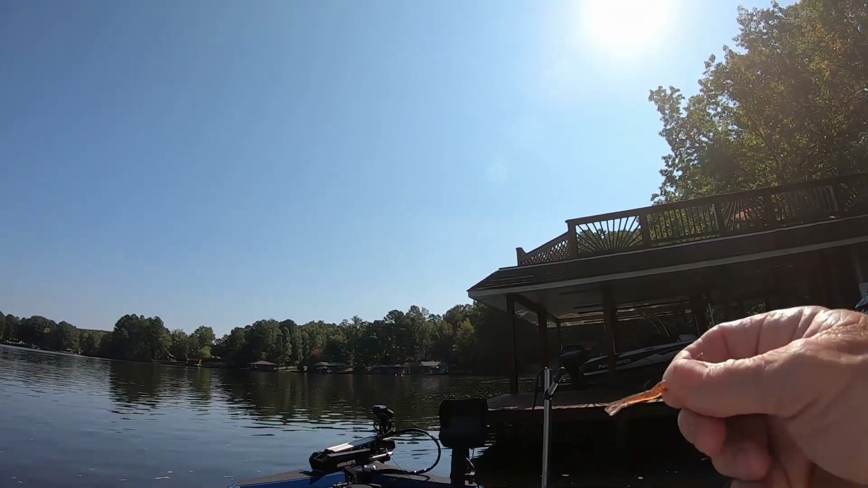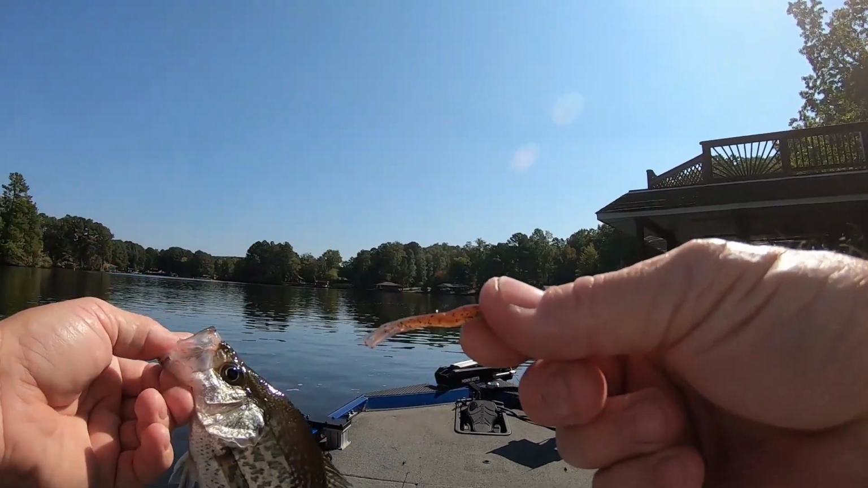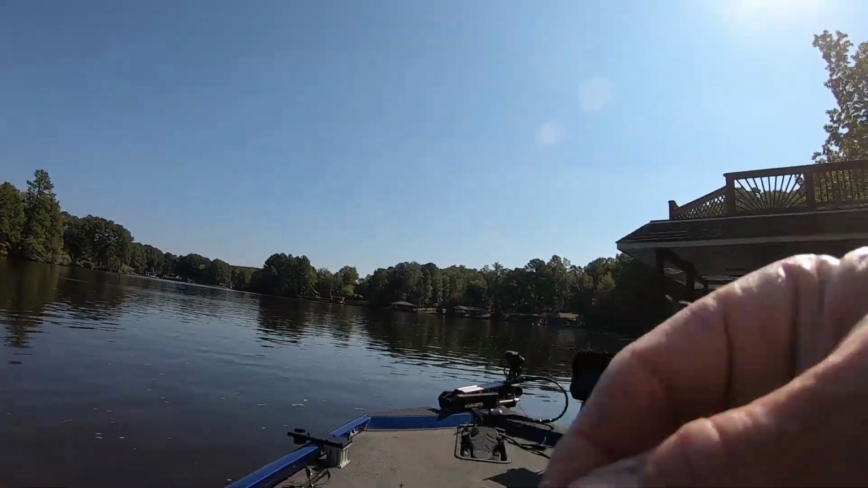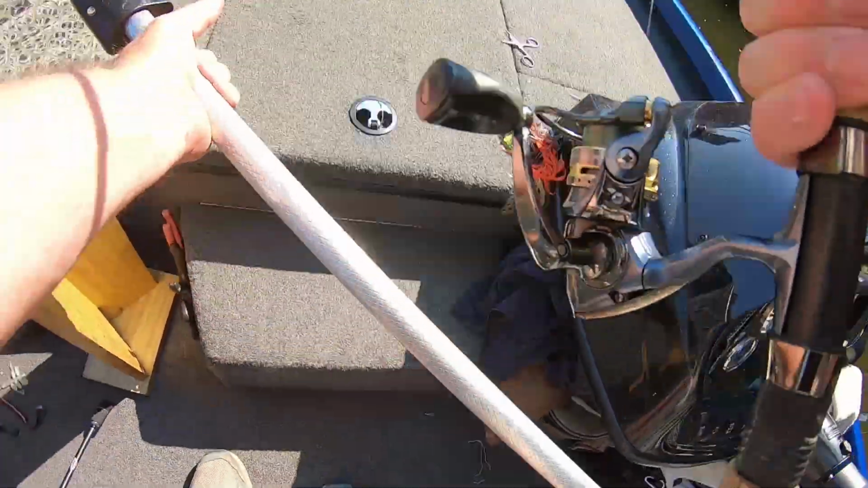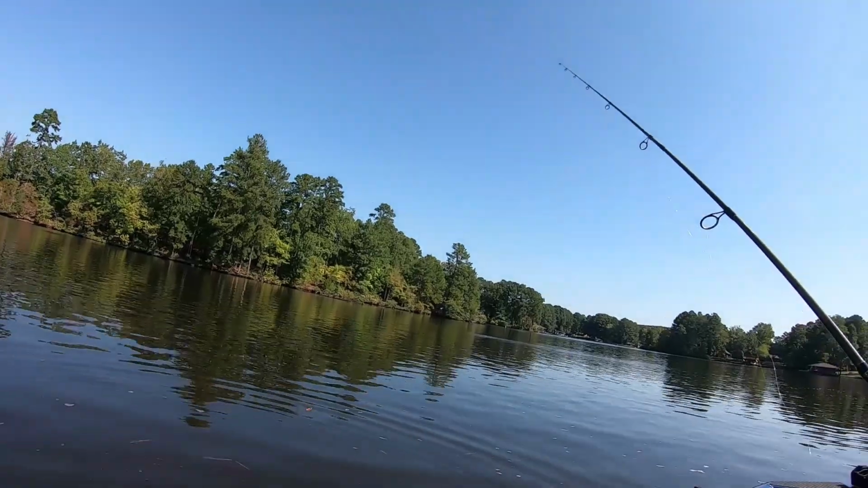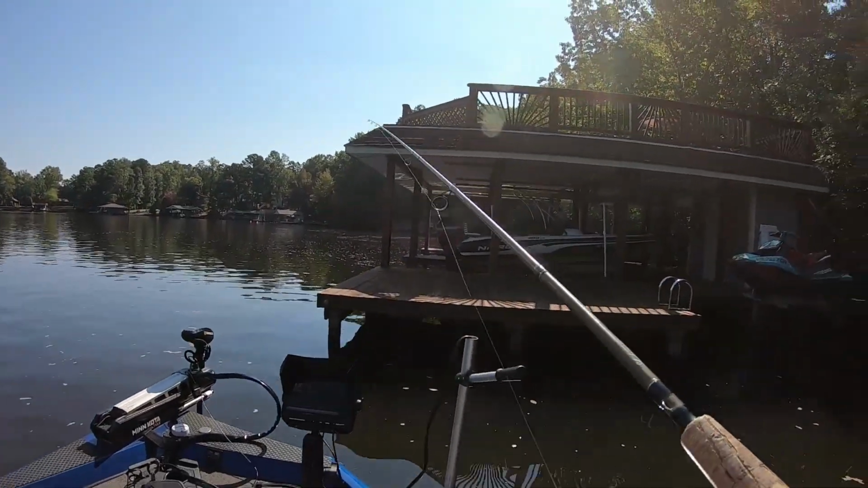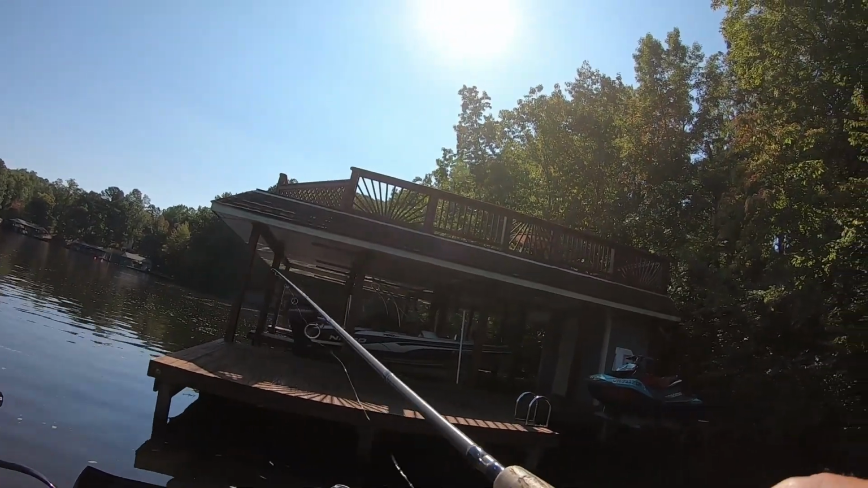But if you just want to catch fish, and like I said, I've caught some. I think the biggest fish I caught so far on a little bit, this is a little bit minute, it's 1.5 inches, has been 13 inches. But I've caught a lot of 10-inch fish on it. Y'all have seen that in some other videos. But like I said, if you just want to catch fish, you got grandkids.